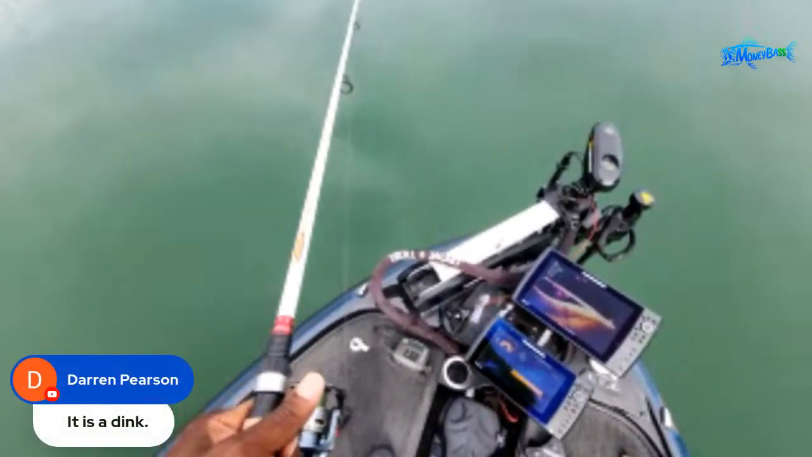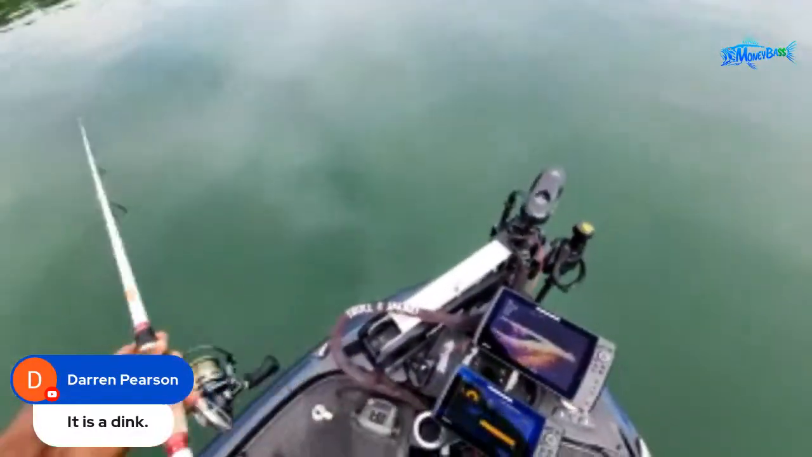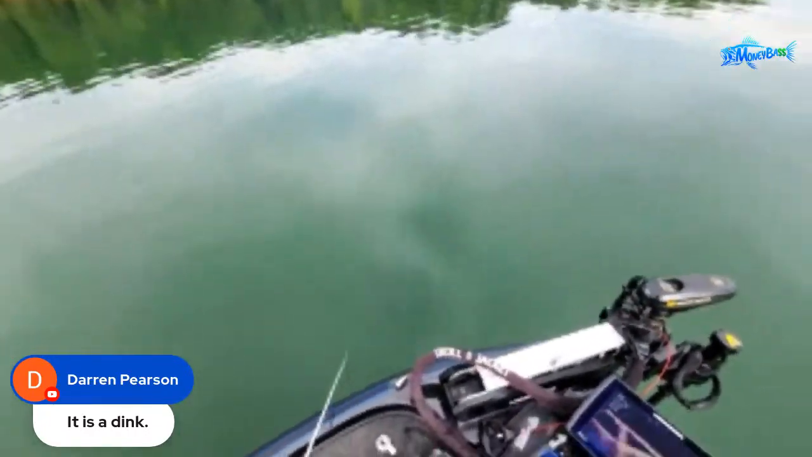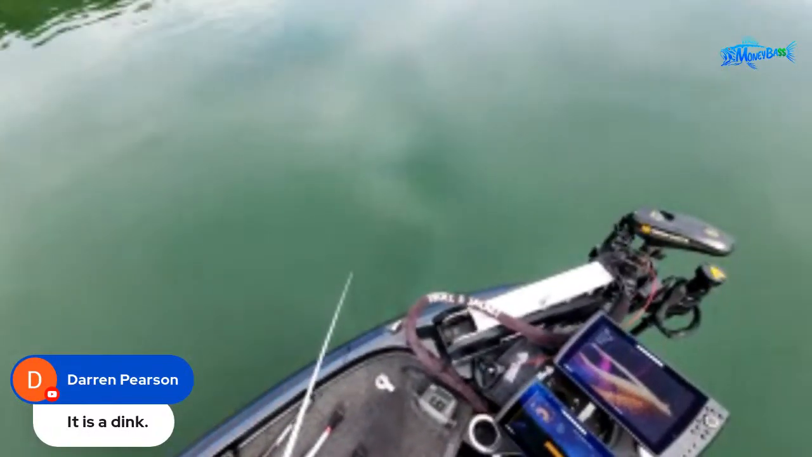Darren Pearson said, it's a dink. It's a dink. Guess what? That dink was actually 14 inches. Man, that was kind of crazy. That fish weighed 1 pound 2 ounces, but it was actually long. That's the second one that I caught that was like that. They were long, and they were still actually 14 inches. I haven't really seen that before.